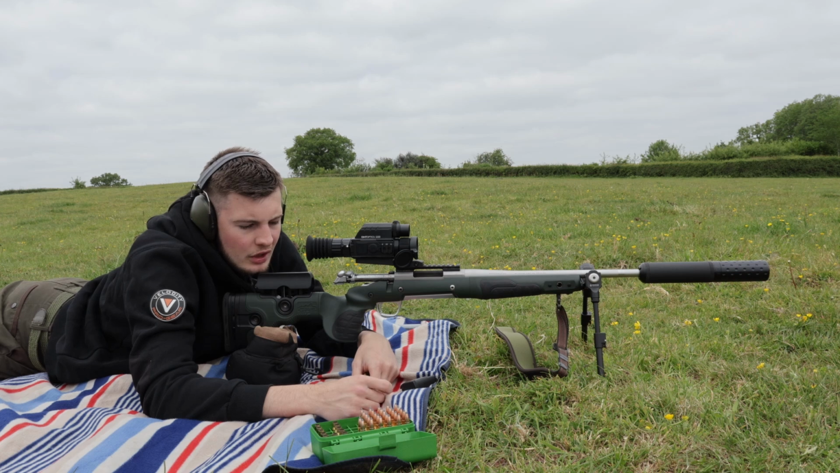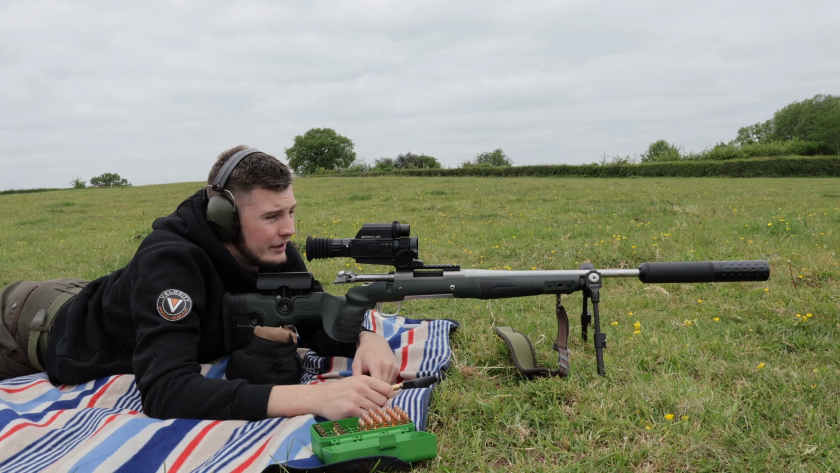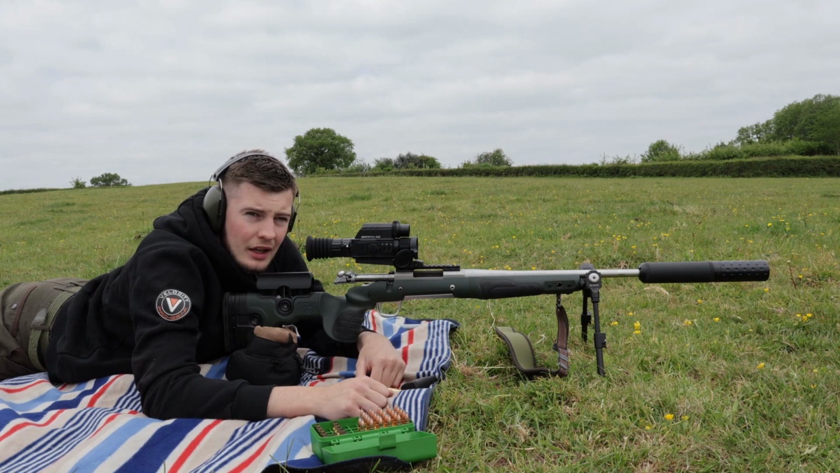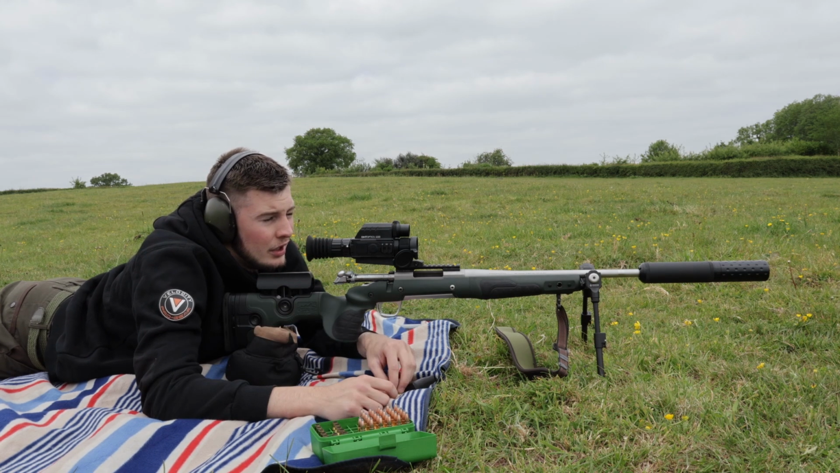a box of bullets. Is not bad for having a few practice goes and fine tuning it and getting it shooting perfect. So I'm happy with that, and that is the ThermNight 635R all zeroed.